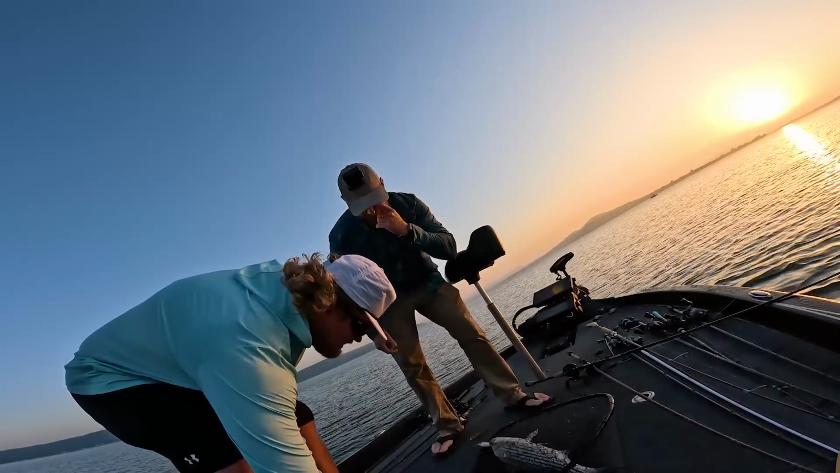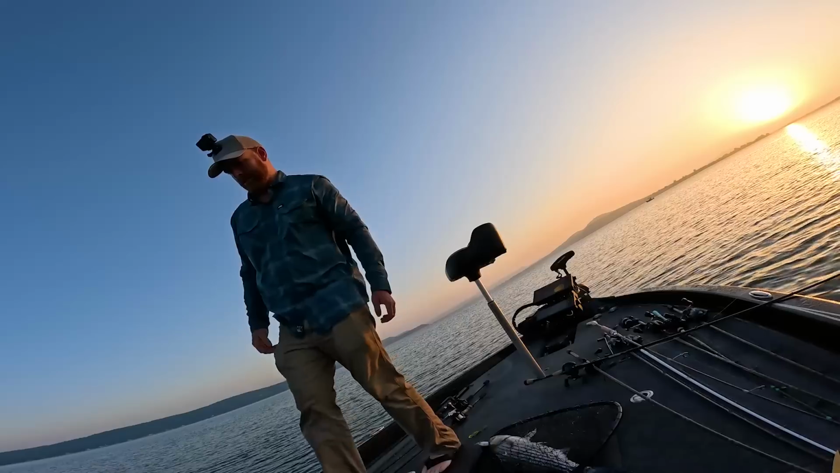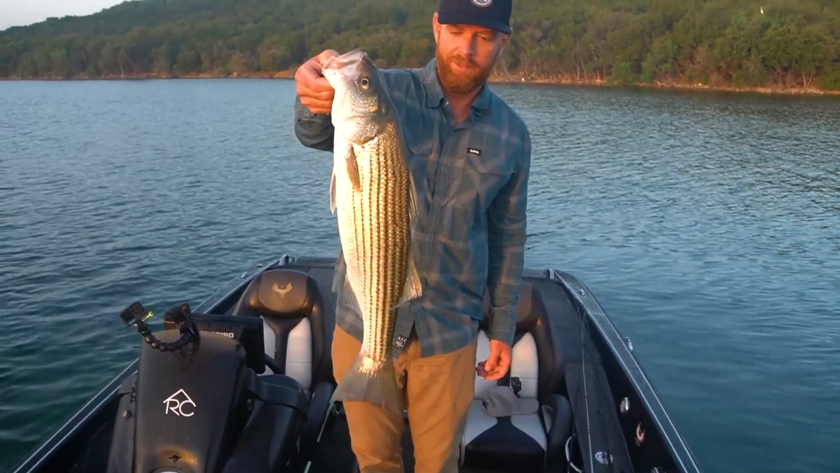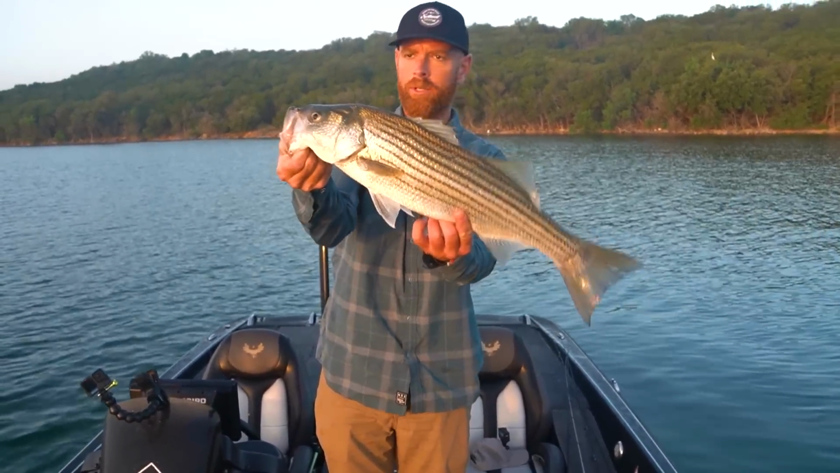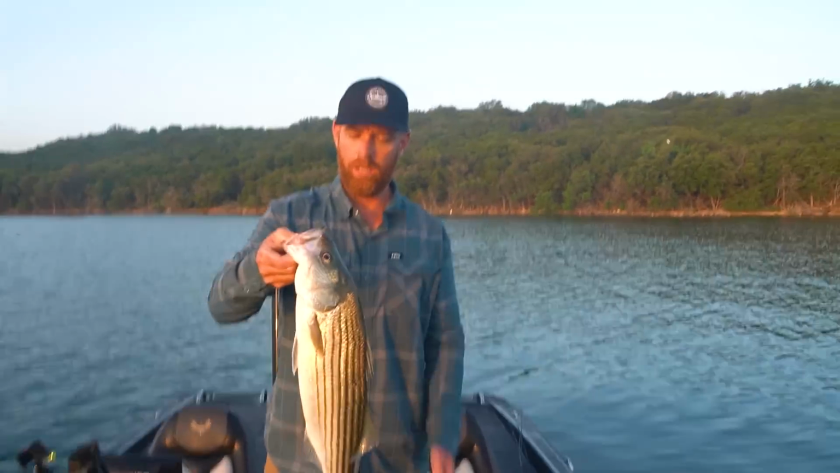I mean, we're looking for bass, but when there's fish busting on top all around you, what are you gonna do but try and catch them? Sick, man. All right, well, first fish of the trip. First fish on Possum Kingdom ever. Look at that. Nice striper, and there's a bunch more around here, so I think we're gonna keep this guy. It's a keeper, yeah? Yeah. 18 inches.